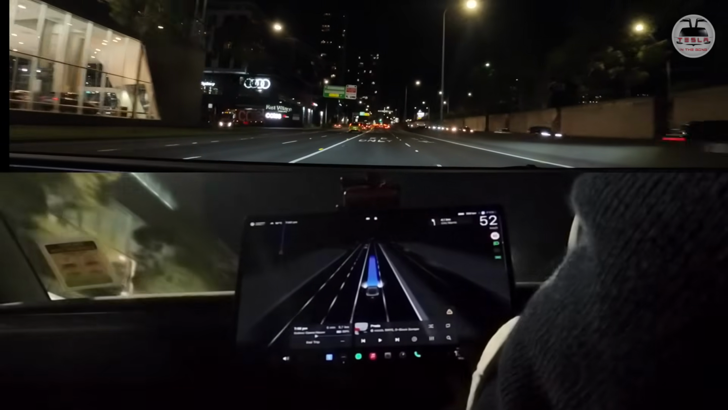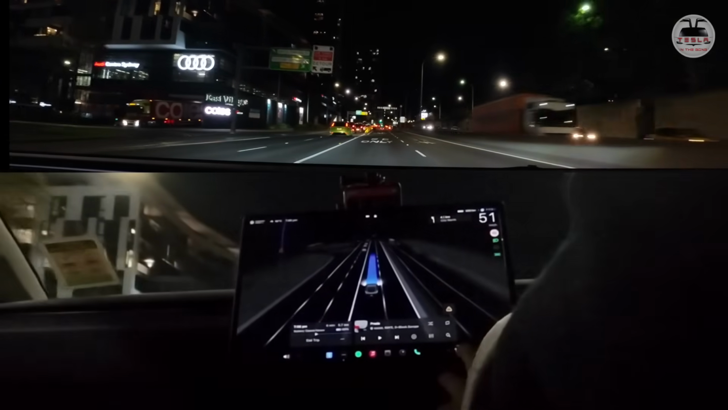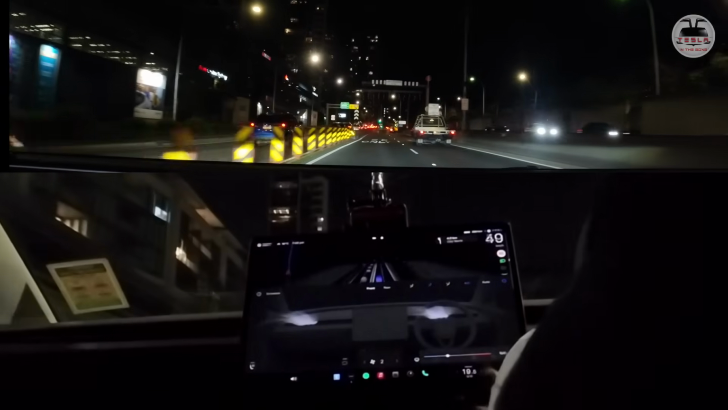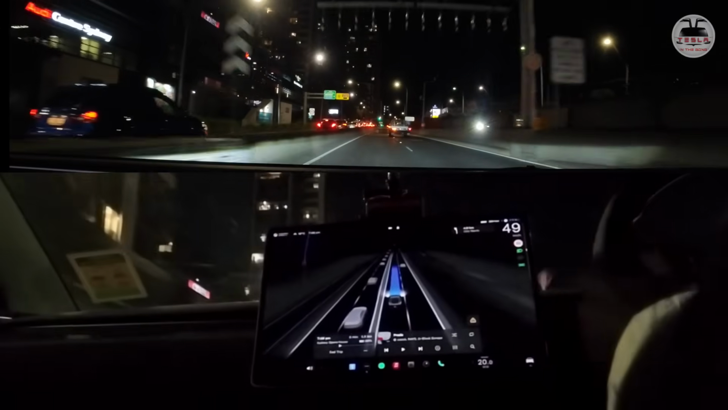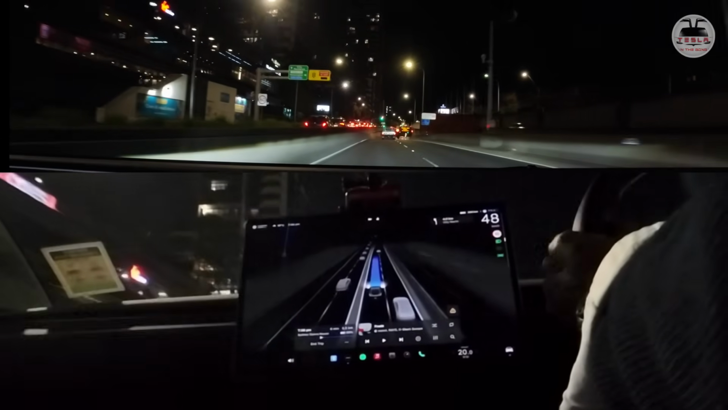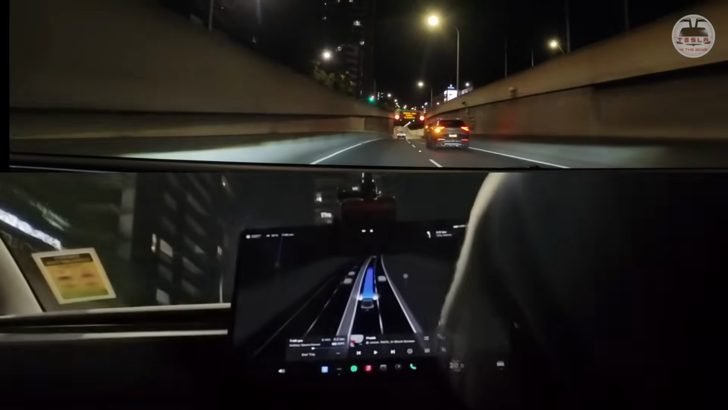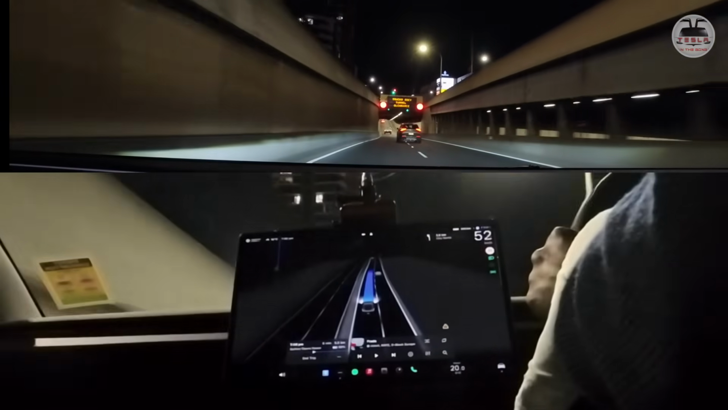Because my heart is pounding and I'm full of adrenaline, I'm going to turn down the AC as well. This is just too much for me. I'll put it a little bit like so. We're getting into the eastern distributor now. So that is that. This is an 80 kilometers road. Is it going to accelerate to 80? We're at 52, 53, yeah.